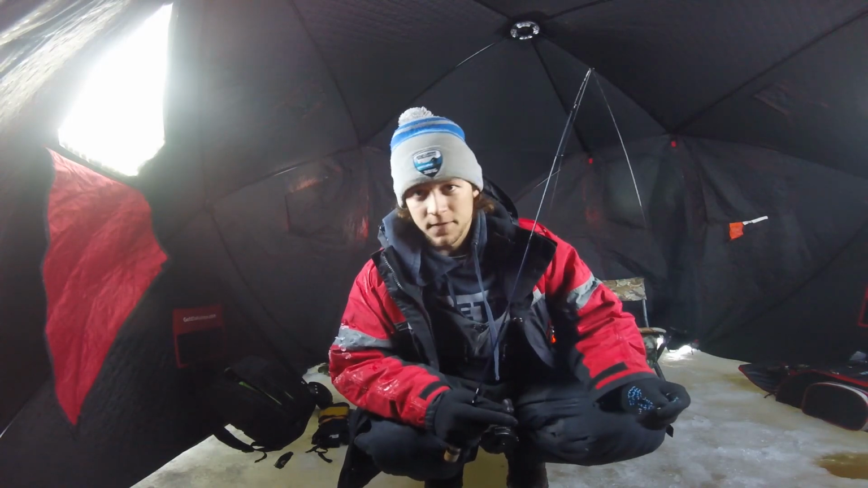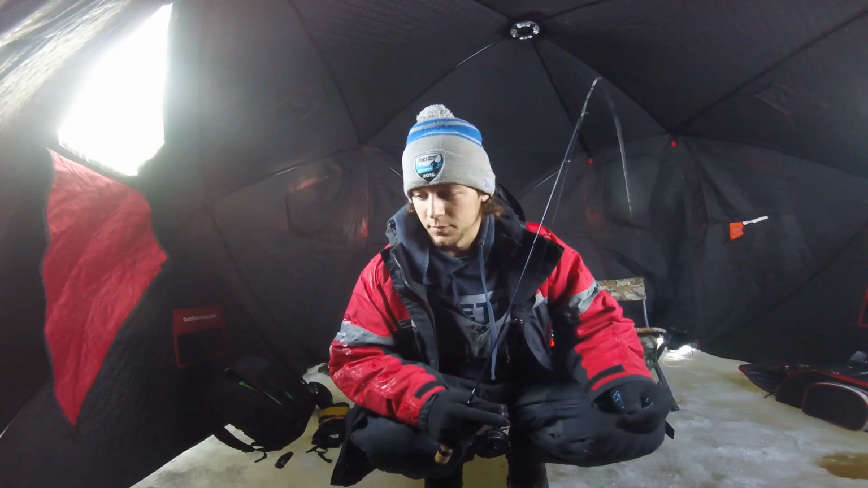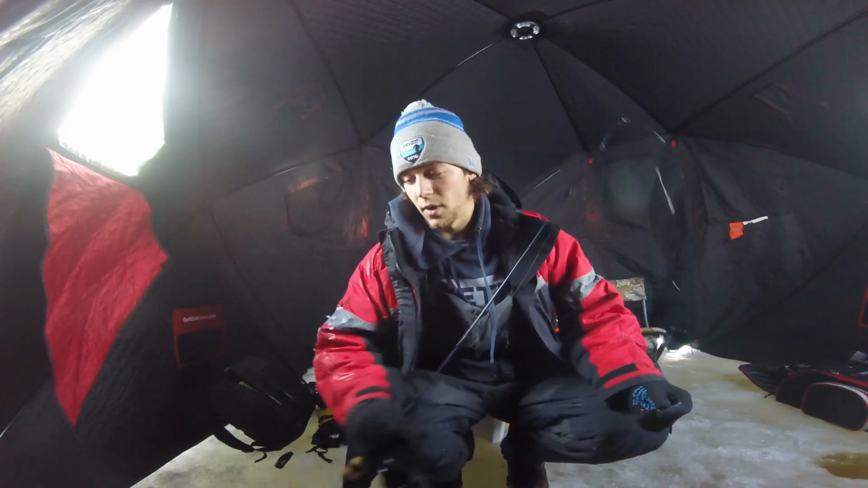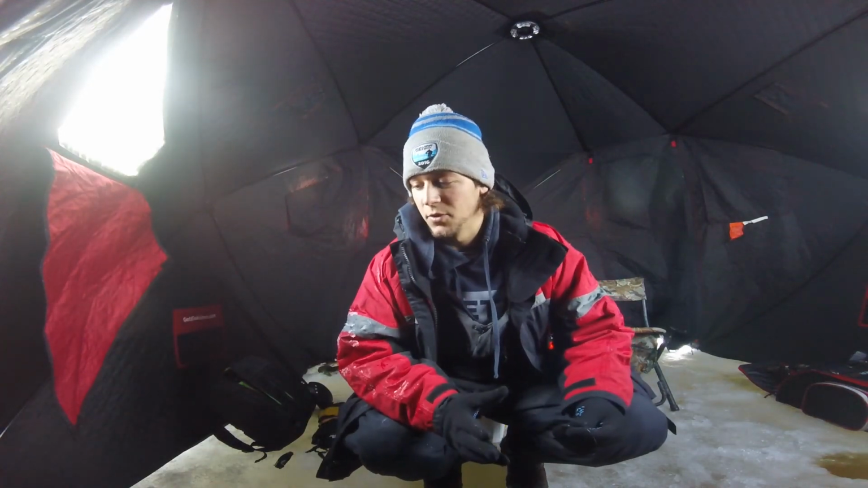I probably caught 50 to 60 fish, and I haven't had to rebait yet. Finally, that bluegill just took it off. My plastic was looking a little wonky, but you just save a lot of time in between catches if you can just get a classic bite like this and just keep dropping down on them right away.